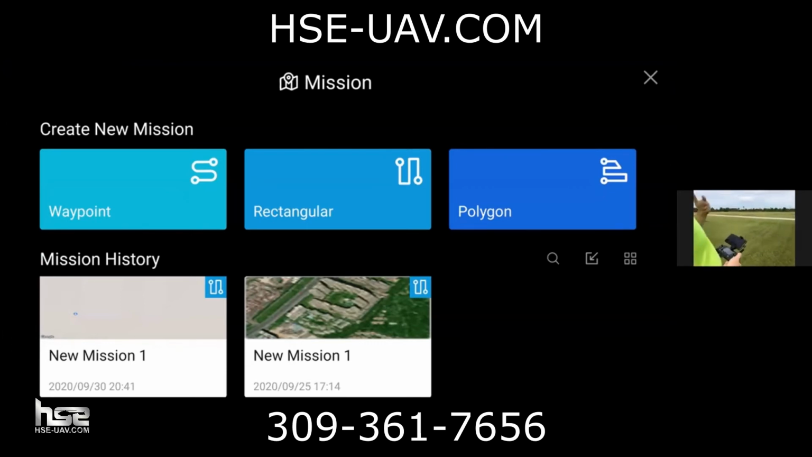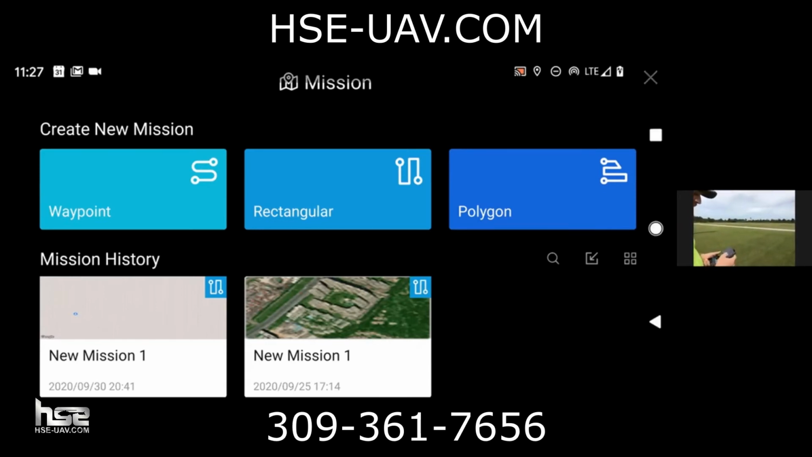So if you want to follow a fence line and fly around and check on certain items like a gate or a point of interest, you can actually mark points of interest in these missions and it will point the camera at it automatically. And you can have it even repeat. So if you need to survey an area that's always the same flight every time, you can have it repeat over and over and over again without recreating the mission. You can just save it. So super, super handy.